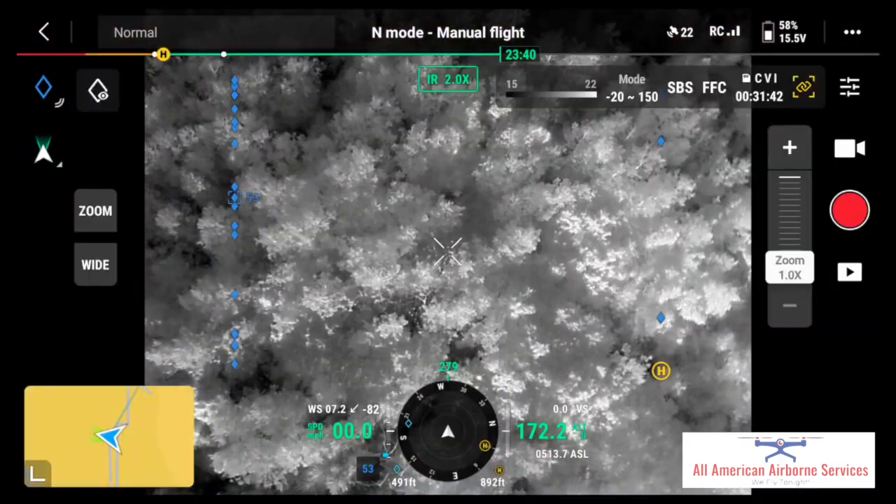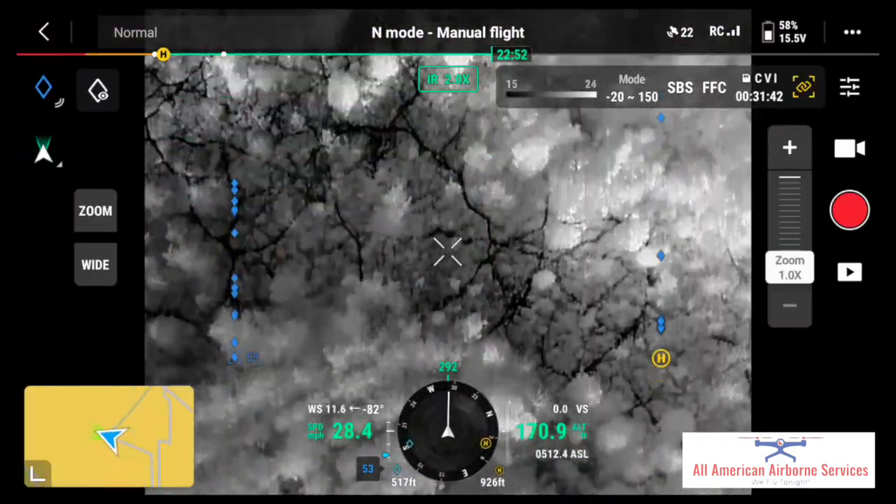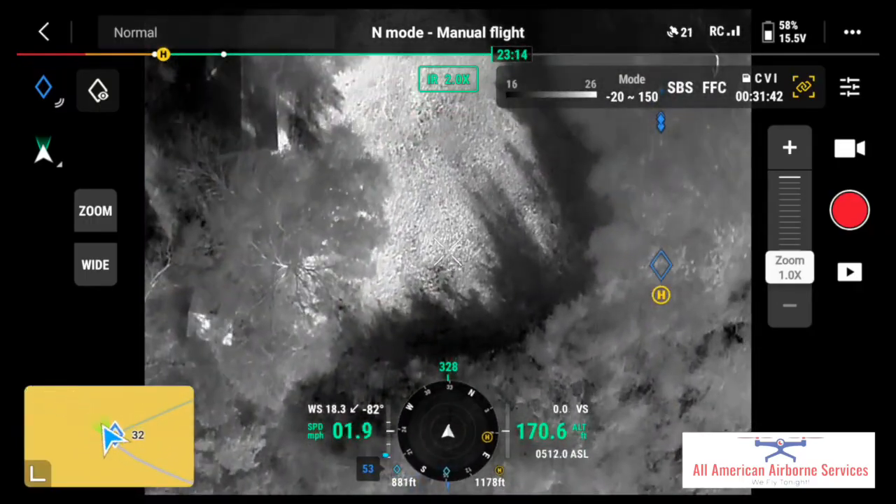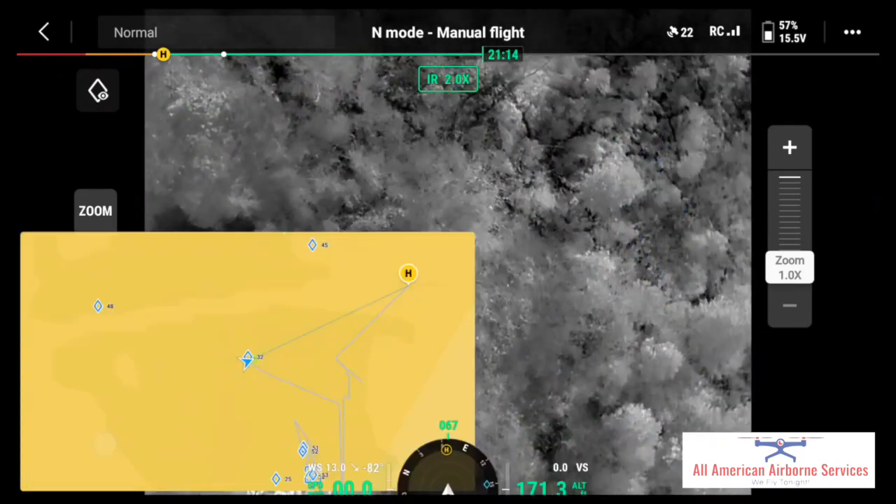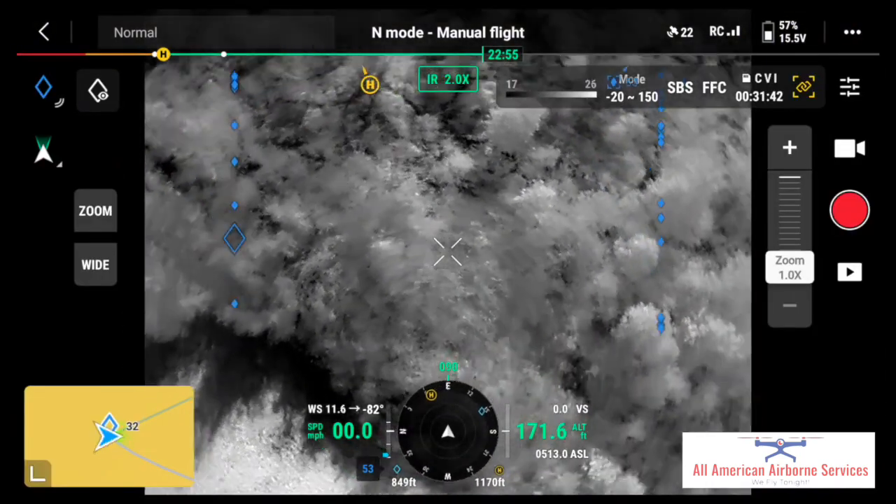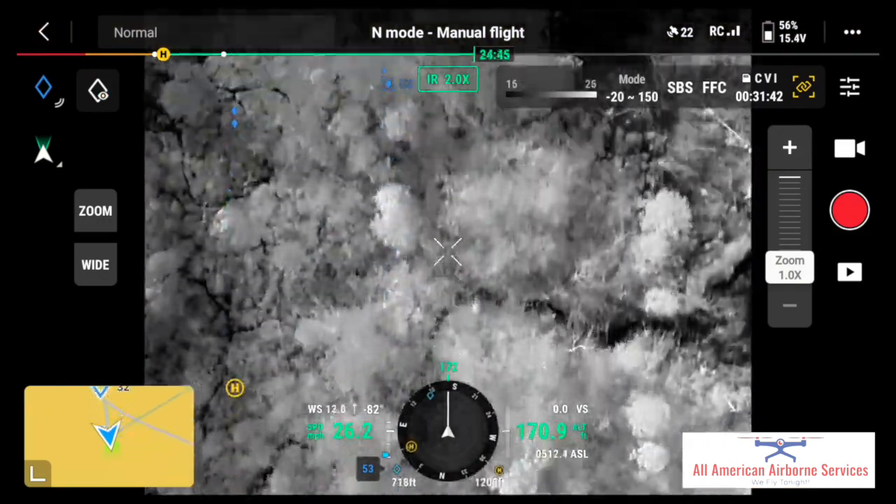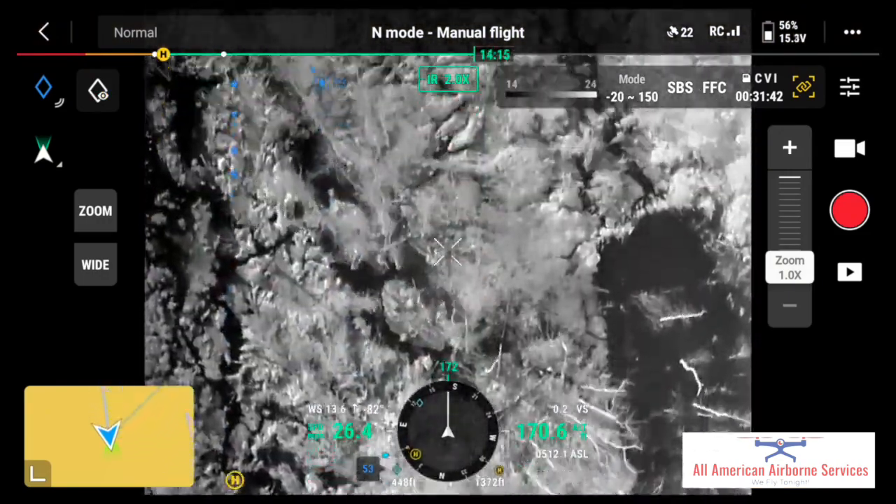We saw them bedded down there yesterday afternoon. We saw them in the field very close to there at night, and they haven't gone very far. They're right back there close to Diamond 23, and it's like the family of does live right in that area.